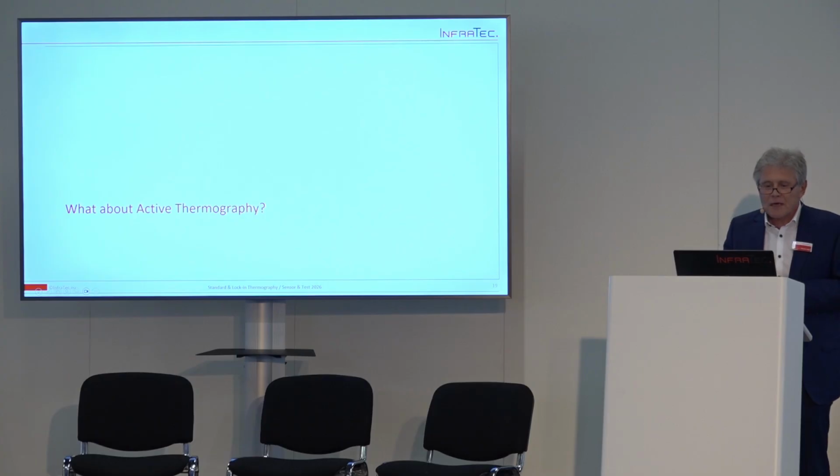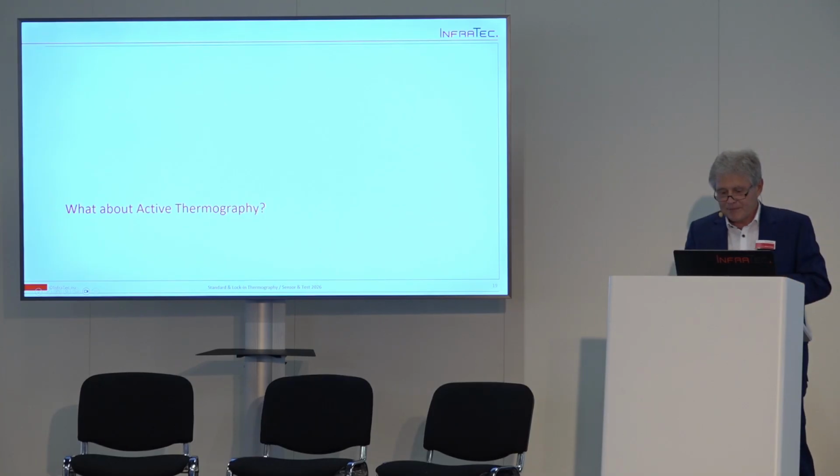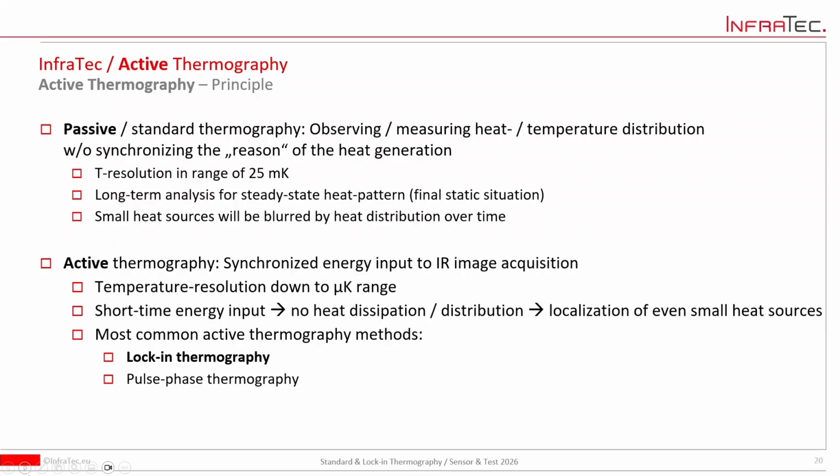Okay, what about active thermography? What is happening in that? One point is that with passive thermography, you take the radiation of the object that you get due to its own temperature. This is all the information you get. You acquire it with the infrared cameras and so on, and then you do your imaging and analyze it. With passive thermography, you can achieve a temperature resolution of approximately 25 millikelvin or a bit lower.